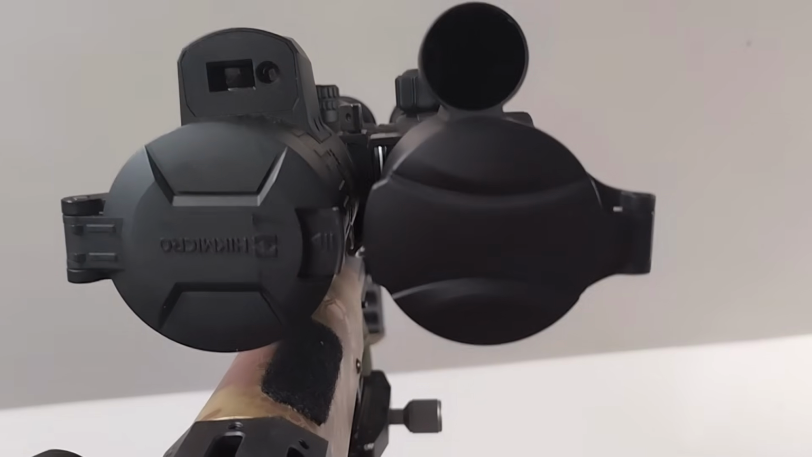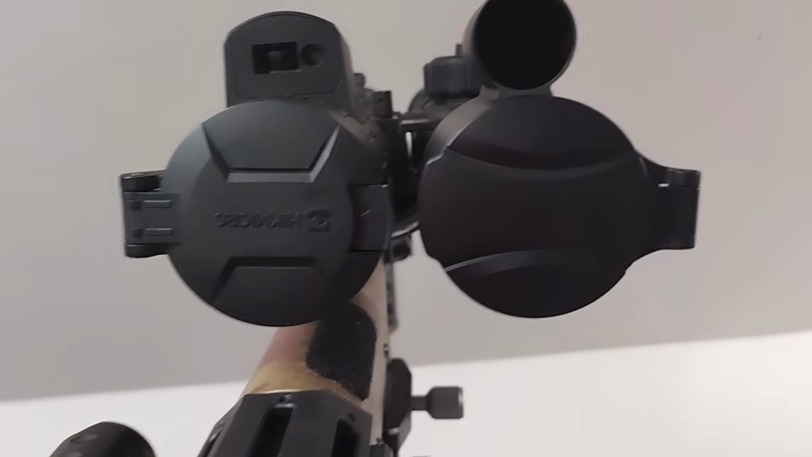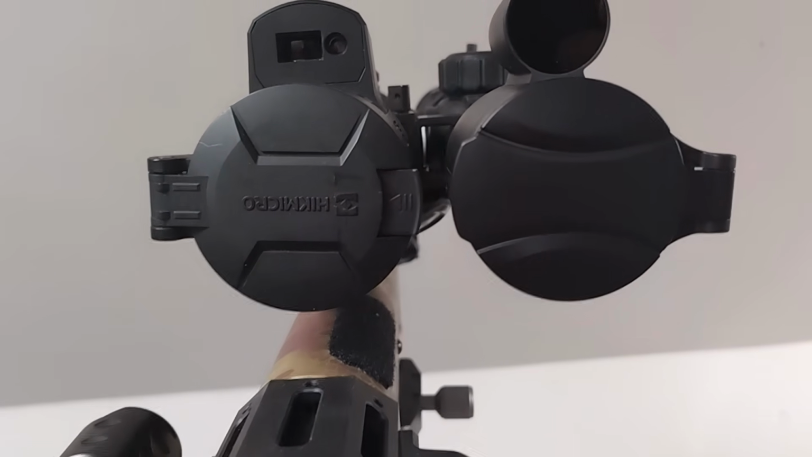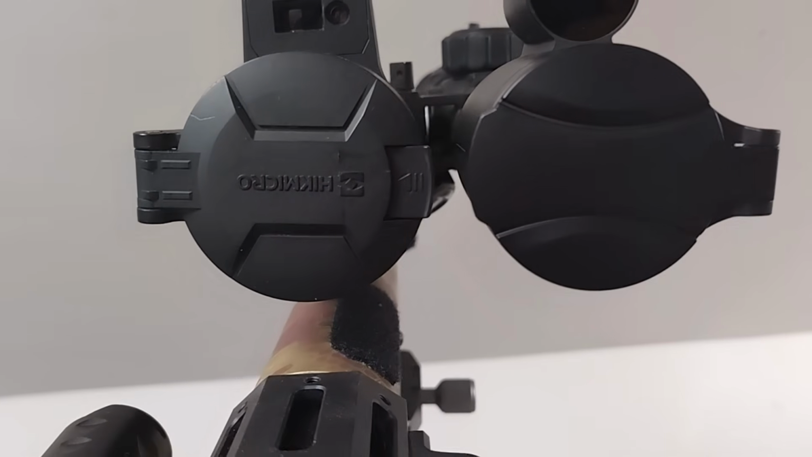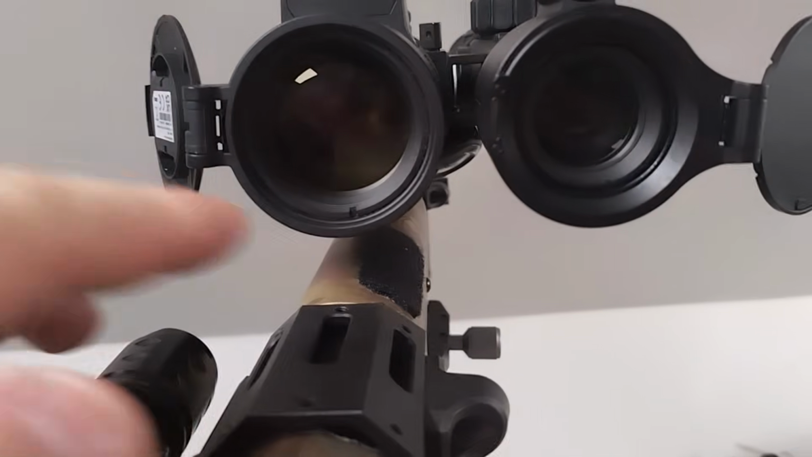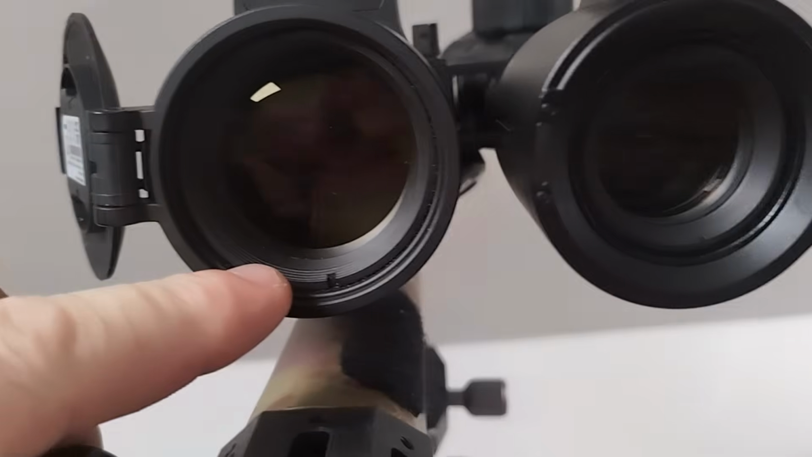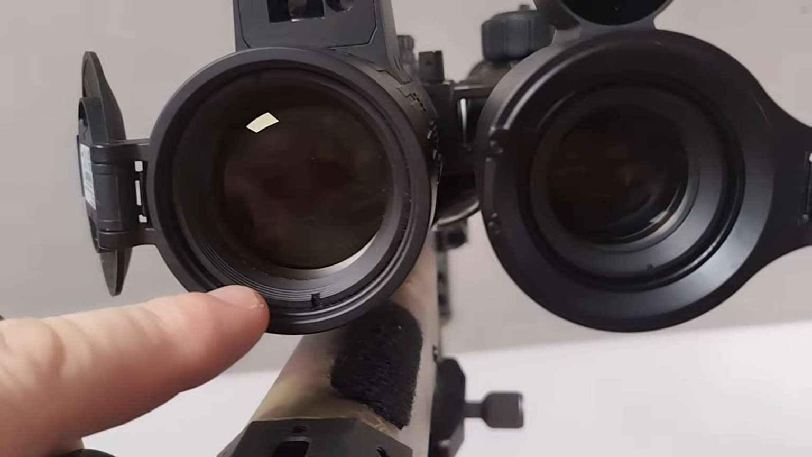The business end of the two scopes. These are both 50mm lenses. However, as I've tried to explain before, in the digital world 50mm doesn't mean the same as it does in the glass scope world. It's not the diameter of the lens, it's the focal length. So although these are both 50mm lenses, and that's all you'll ever hear from anybody, as you can see, the original 4K has a much larger diameter lens than the new Pro.